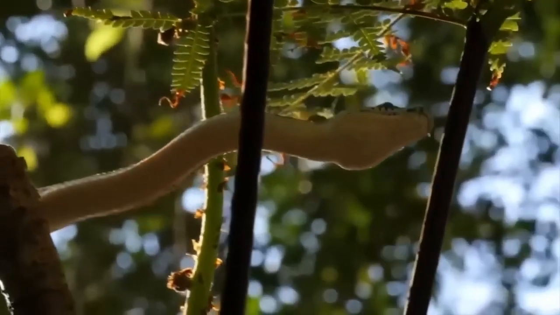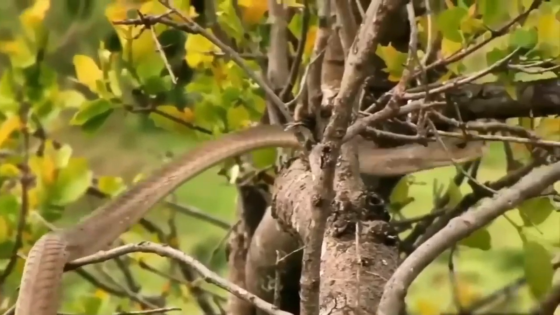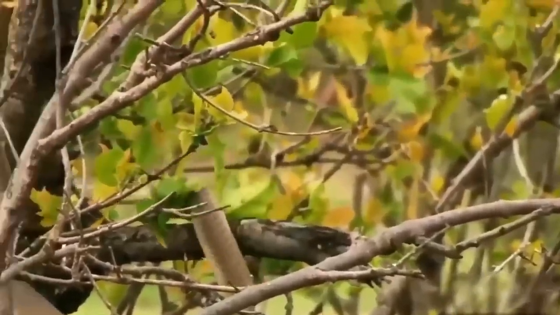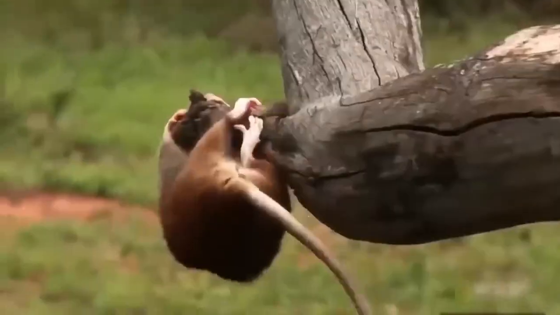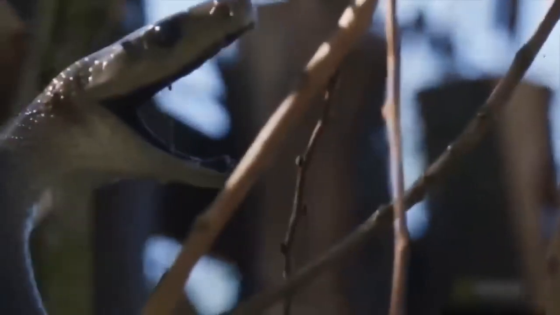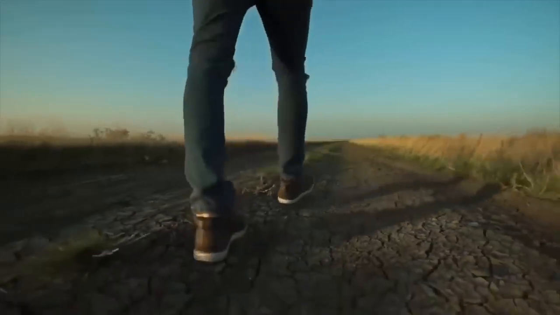Get ready to meet the Usain Bolt of the snake world, the black mamba. This slithery speedster is the fastest snake in the world, and with a name like Mamba, you know it's not something to mess with. So if you ever find yourself face to face with a black mamba, just remember to give them their space and back away slowly. Trust me, you don't want to challenge this sprinting serpent to a race.